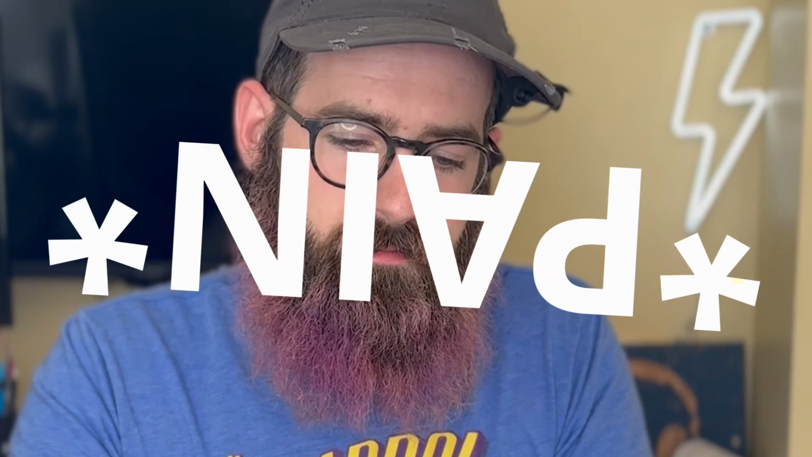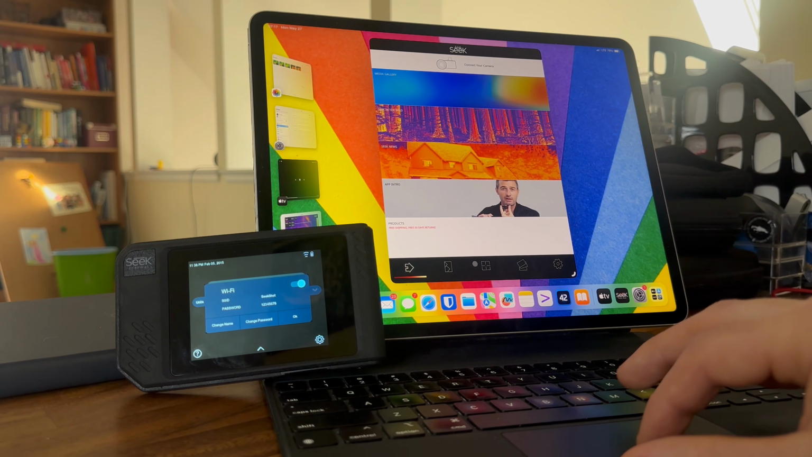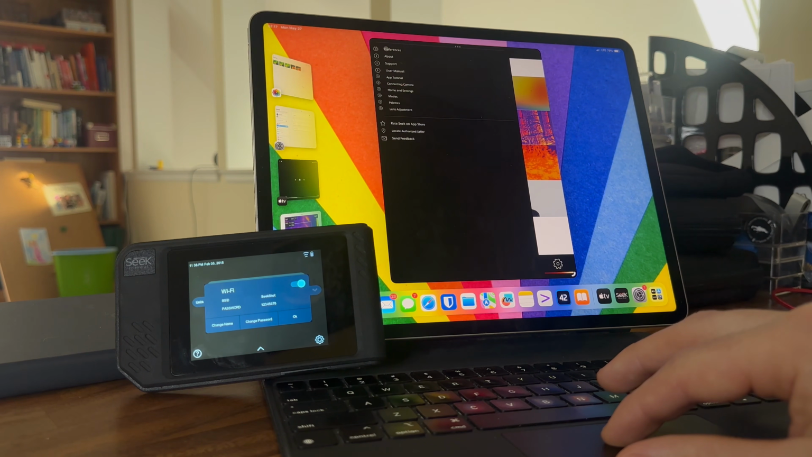Now let's talk about the Seek again. I keep running into things where the Seek is just objectively kind of hilarious, how hard it is to do the things you want to do. The main app that shows up when you look for Seek thermal camera in the App Store is for the device that connects directly to your phone, not for these point and shoot ones. I don't know if they have pistol ones or not, but that one is a completely different app called Seek View. I could not find it organically in the App Store.